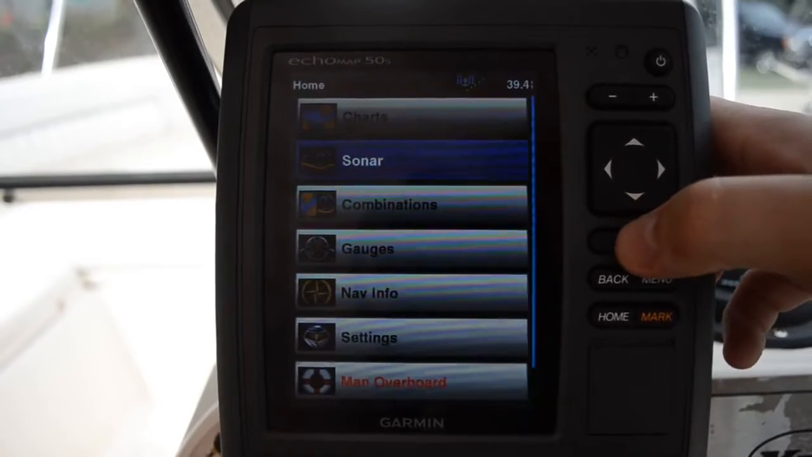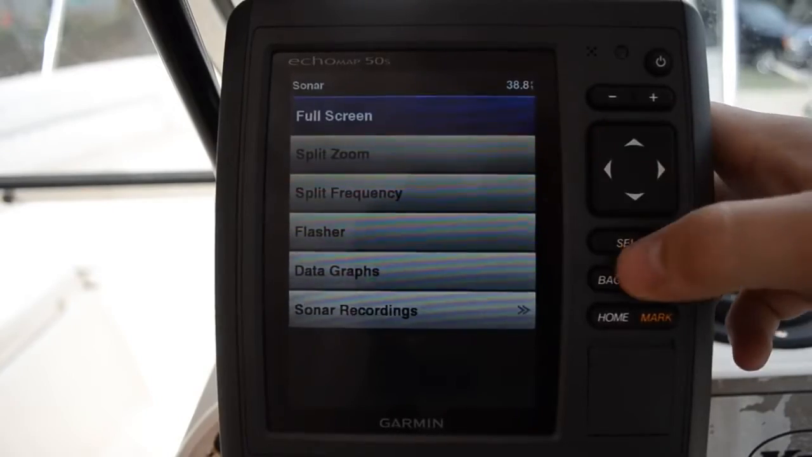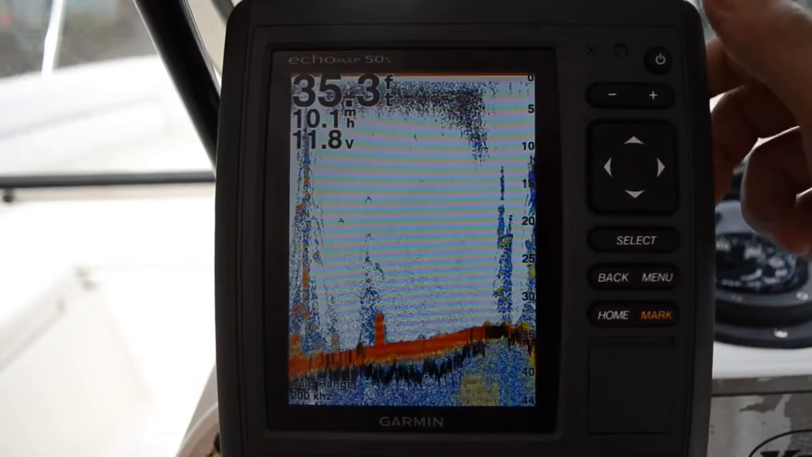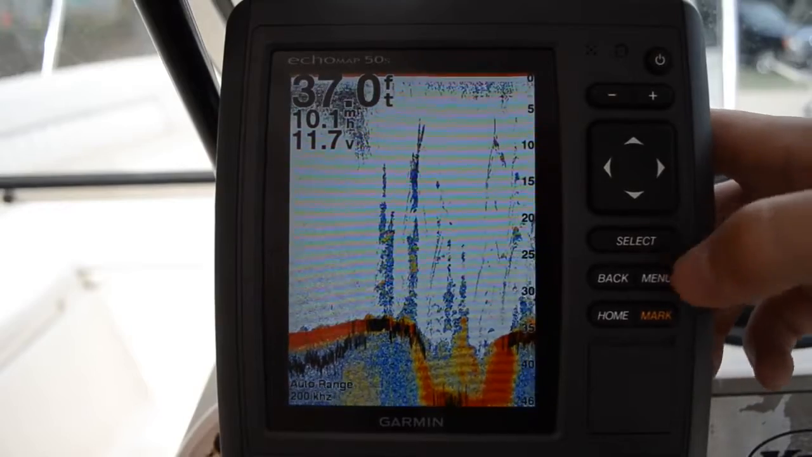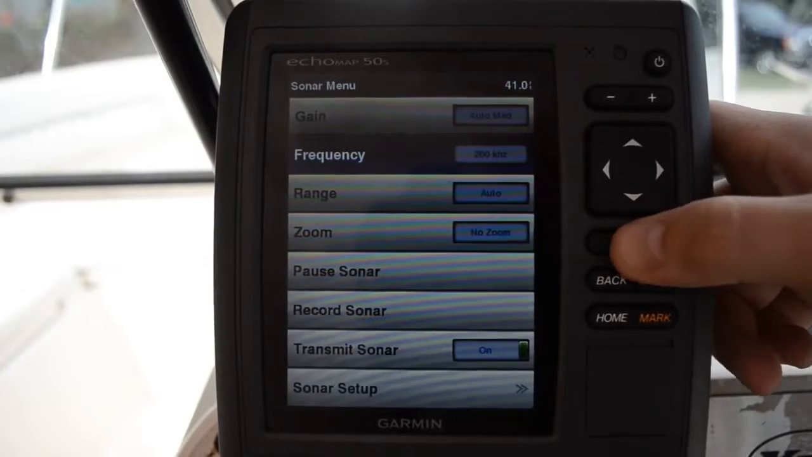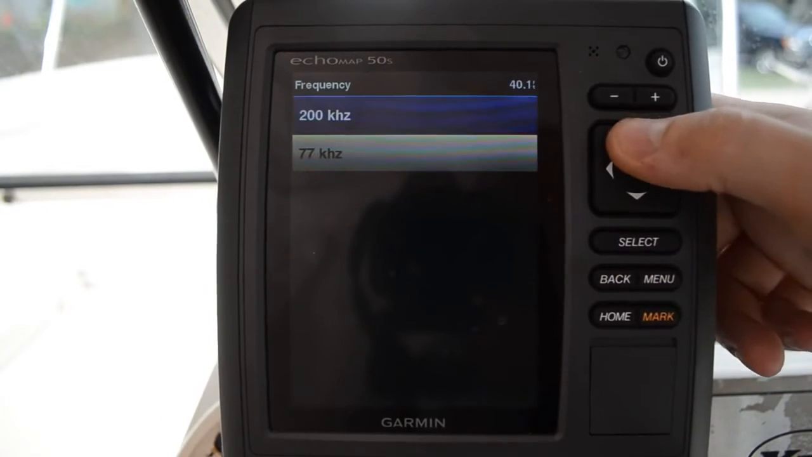We're going to take a look at the sonar. The sonar I'm really impressed with. It seems to have come a very long way since the older units, other than the black boxes. The black boxes all work pretty decent. But what you can see with the sonar, let me see, you have your frequencies, and this particular one's 77 and 200.